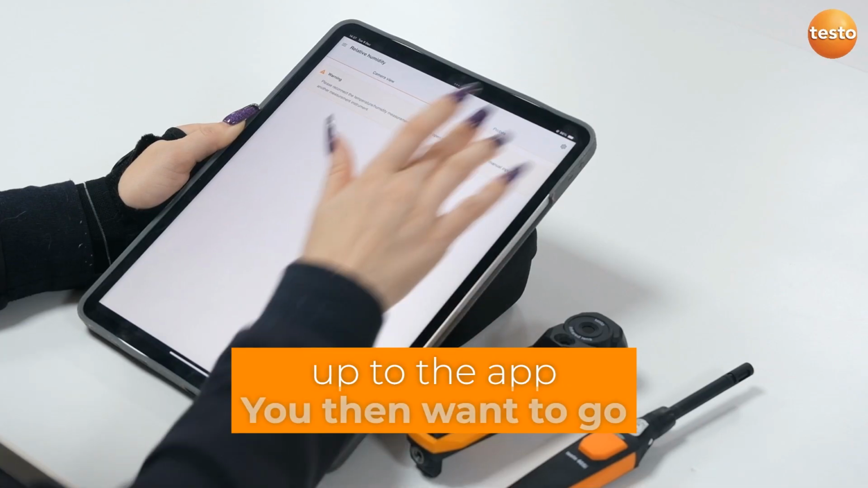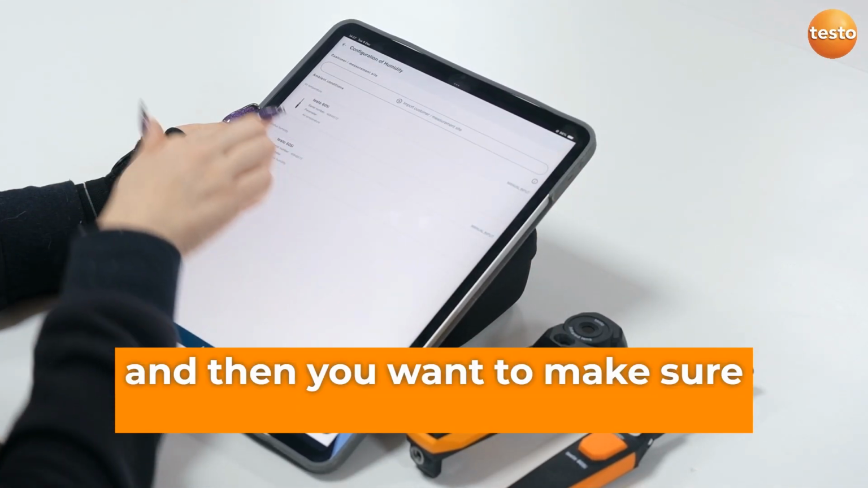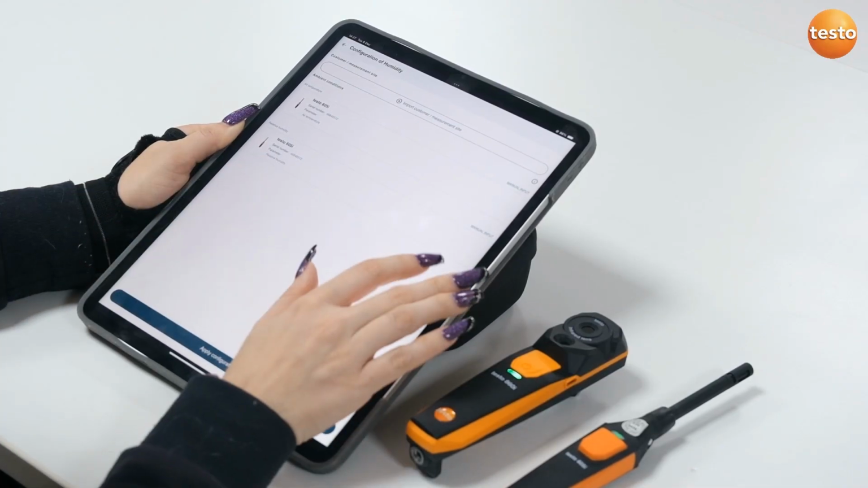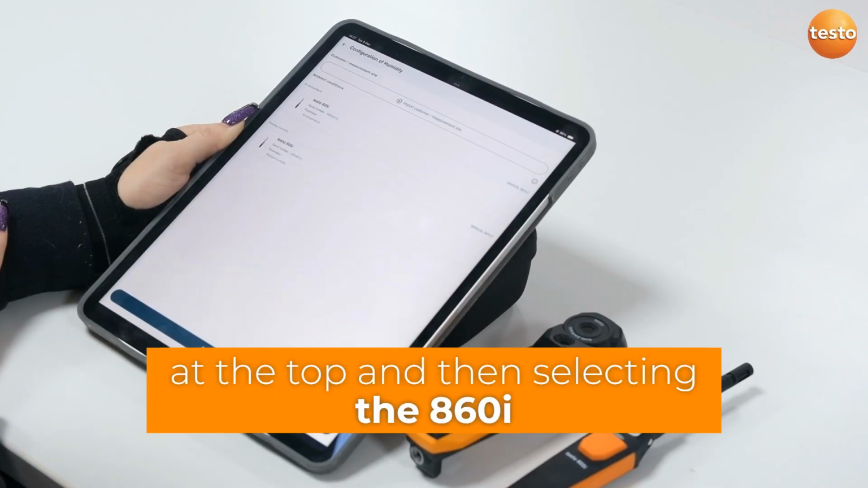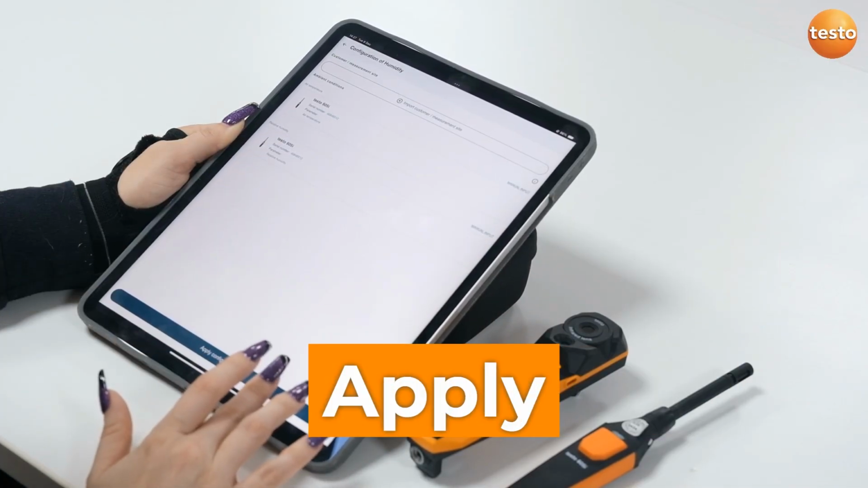to the app. You then want to go into settings, and make sure that the air temperature and relative humidity have been selected to the 605i. You can adjust it by just pressing the select probe at the top and then selecting the 860i. Once these have been selected in both of these sections, just go apply configuration.